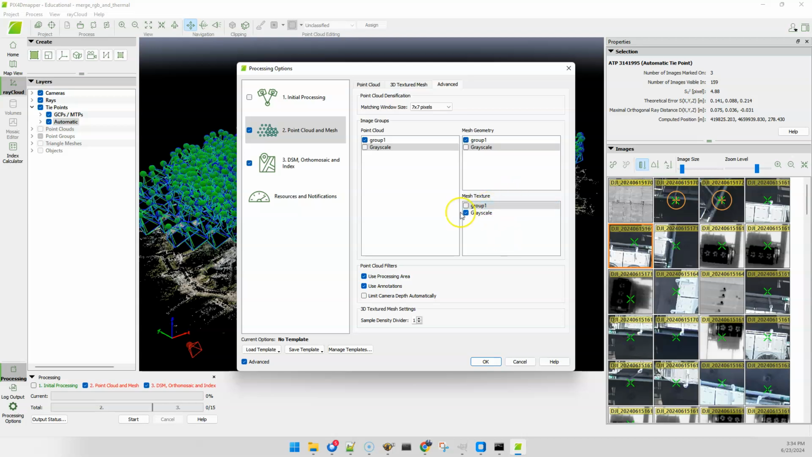Now the reason for this is I'm only interested in the thermal mesh. If you're interested in the RGB mesh, then of course you can export that as well. In my case, I've got a LiDAR scan that I did just an hour before this, and it has all of the spatial information that I care about. And I'm actually going to fuse those two things together. So the only thing that I care about is the thermal mesh. I actually don't care about the point cloud either, but we'll export that as well.